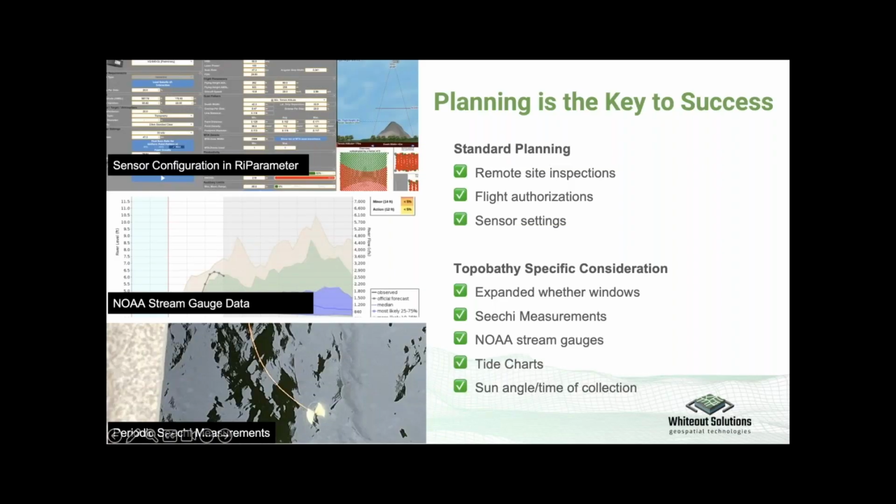From our experience over the past year or two, like any aerial survey, planning has been key to the success. We go through our standard planning processes. We do remote site inspection before we go to any site or take on any job, really looking at historical data and occasionally LiDAR to be able to understand elevation. We're looking at flight authorizations, especially with our heavy lift exemption. It takes more time to just verify that we're meeting all the different requirements associated with that special authorization. Tyler mentioned the sensor settings.